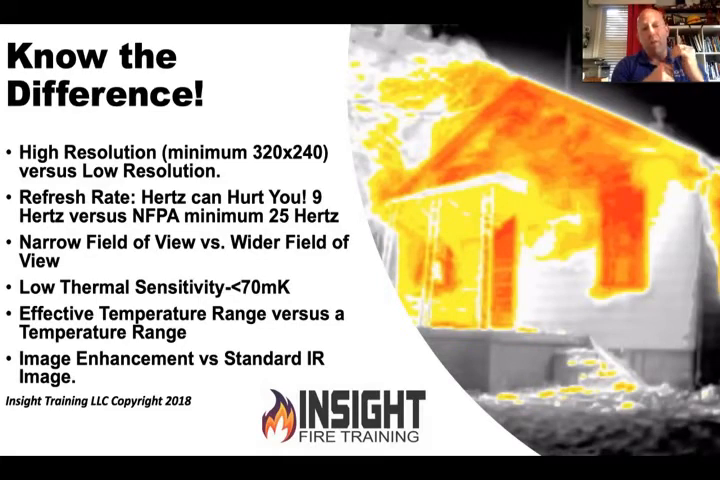We want a camera that has effective temperature range versus just a temperature range. Some of these cameras can go up to 2,000 degrees. That doesn't mean they see well up to 2,000 degrees. They just measure it. And then you've got cameras that have standard infrared image, and you have cameras that have image enhancement. Why should you pay attention to that? It's like the difference between having a regular TV or a 4K TV now that has all the bells and whistles.